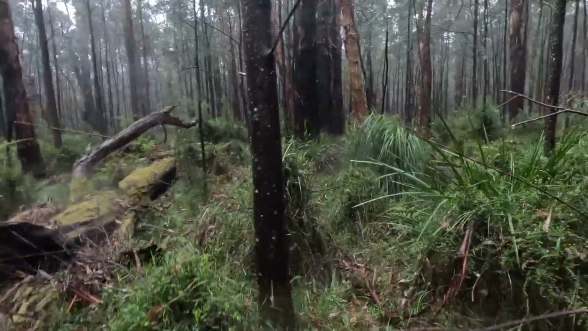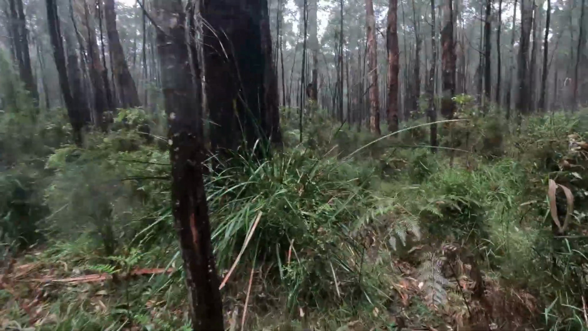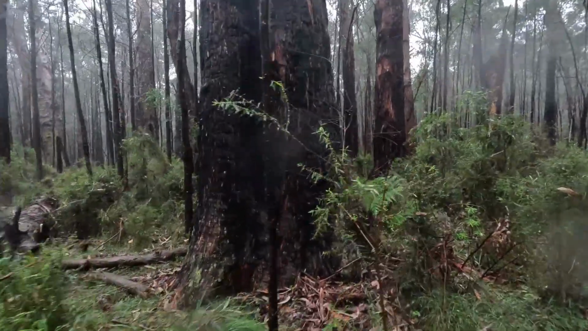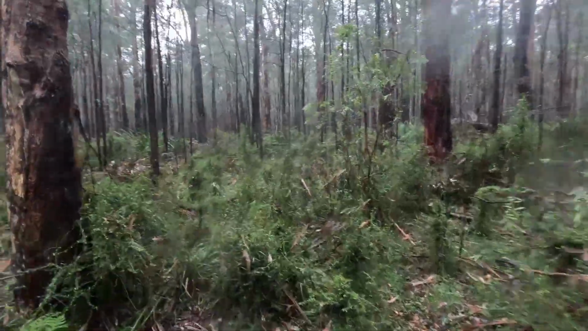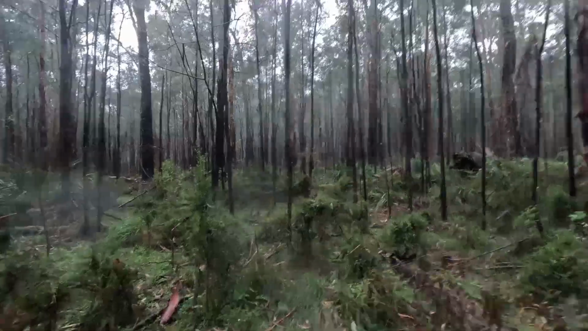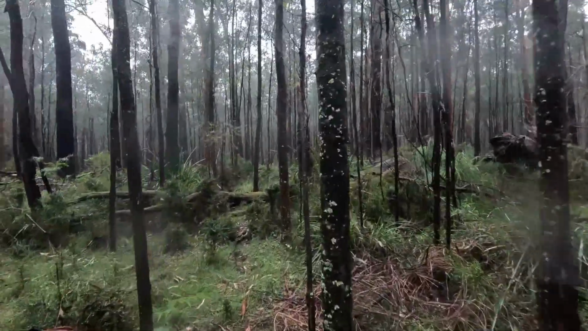See all the animal trails. Deer, roos, wallabies, foxes, dogs. Just sit and wait. We've got dinner. You have dinner, basically. I don't think you have to move all that much.